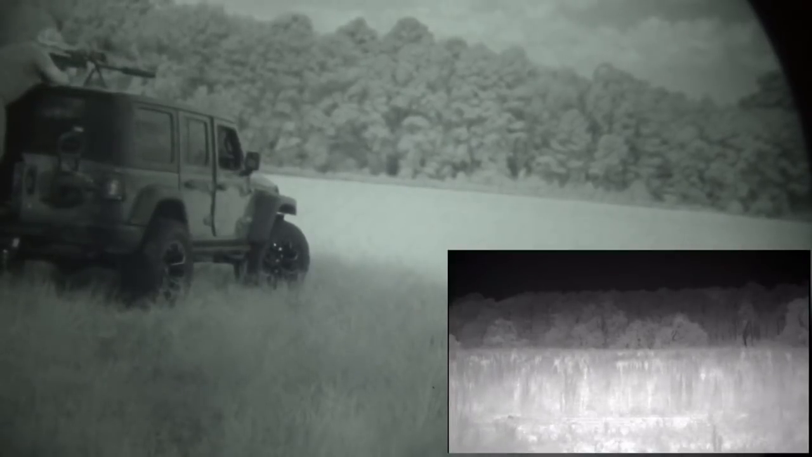You'll see here, even though we were using tracer ammo, the entry wound looks pretty normal, but the exit wound is absolutely enormous, which is the case most of the time with 50 BMG.